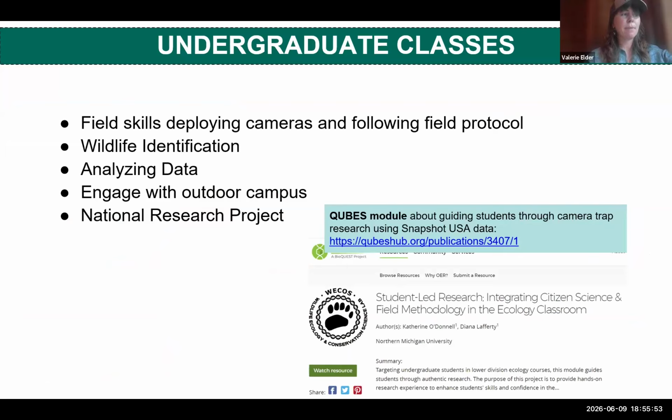And a real benefit that impacts my life, of course, is in my teaching, utilizing this to improve field skills for undergraduate students, giving them experience deploying cameras and following a field protocol. But that can be useful as a forest landowner as well, improving skills in wildlife identification. It's a lot more fun looking through a camera and identifying species than just reading about it in a book. Experience analyzing data. For us, engaging with our outdoor campus and getting students connected with campus, but for you, it might be just connecting in a different way to your property. And it's fun to be involved in a national research project.